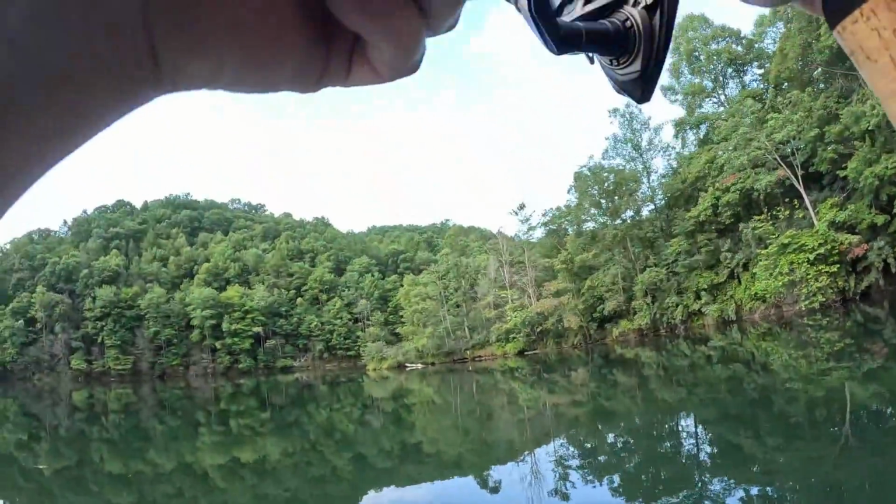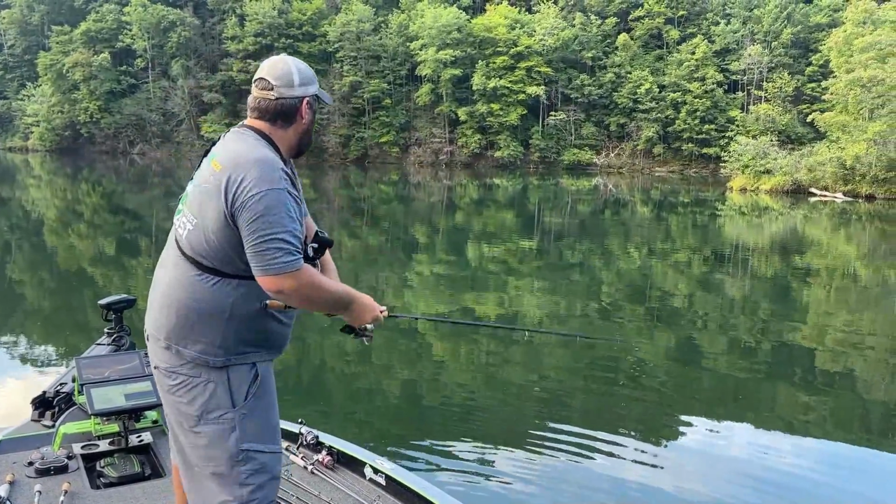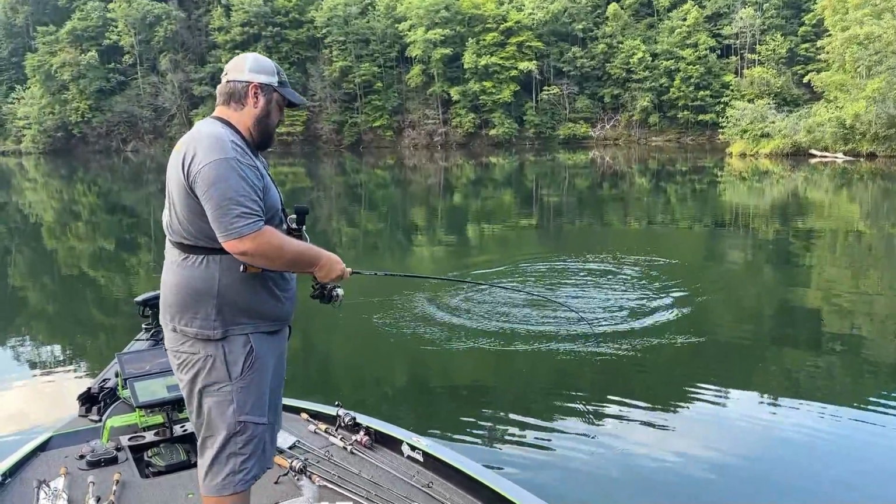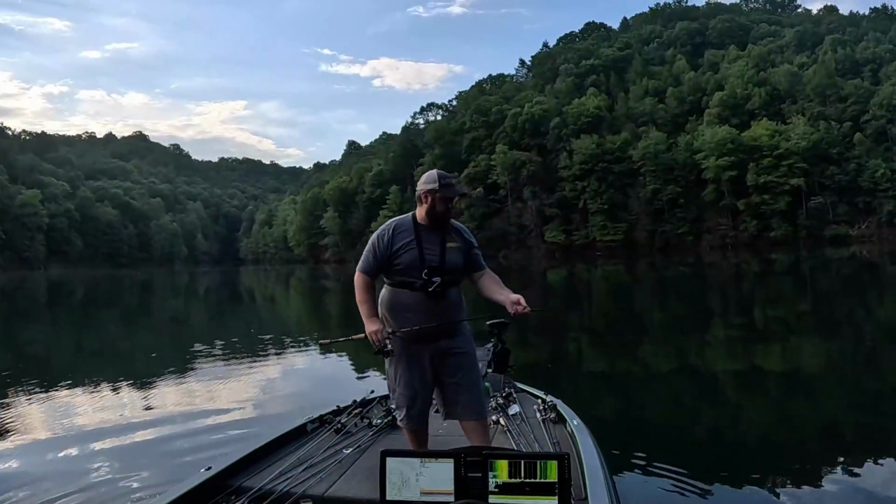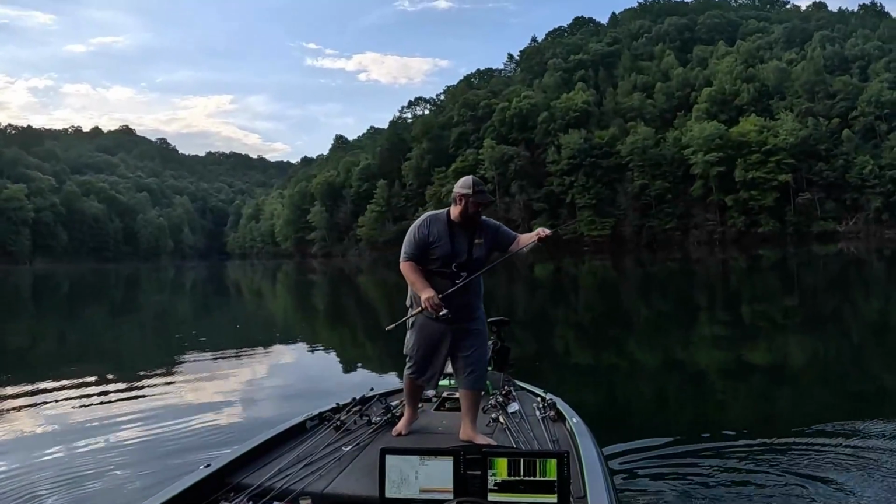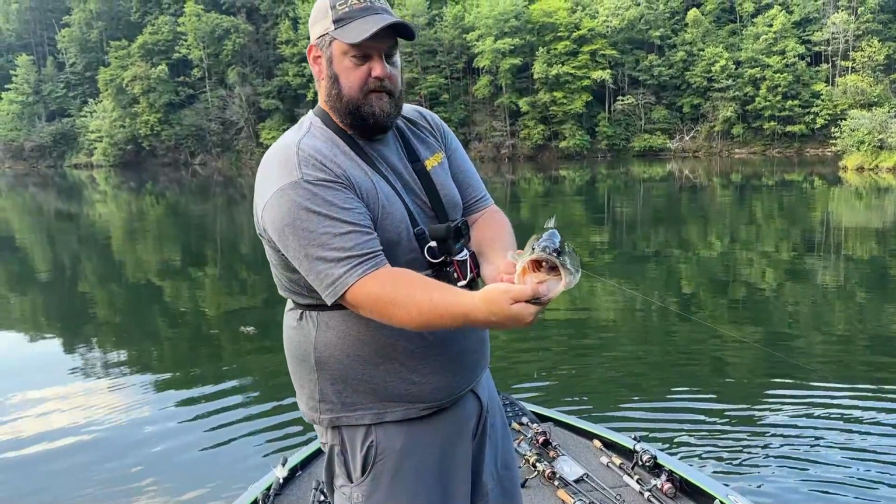Got one. Oh, this reel's about to break too, dude. I didn't even know he had it. I seen it. 3 of them coming out. Yeah. That's a good one. You swallowed it, didn't you? Yeah.